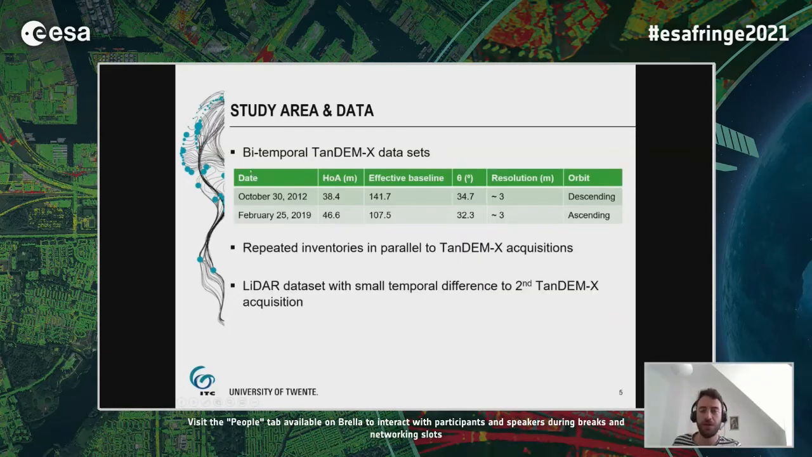Now coming to the data, we use bitemporal TanDEM-X data sets, basically from the global TanDEM-X acquisition in October 2012. Then we use another acquisition from the so-called CHANGE-STEM acquisition phase from February 2019. In line with that, we also have inventory data, which was acquired at the same time as the TanDEM-X acquisition.